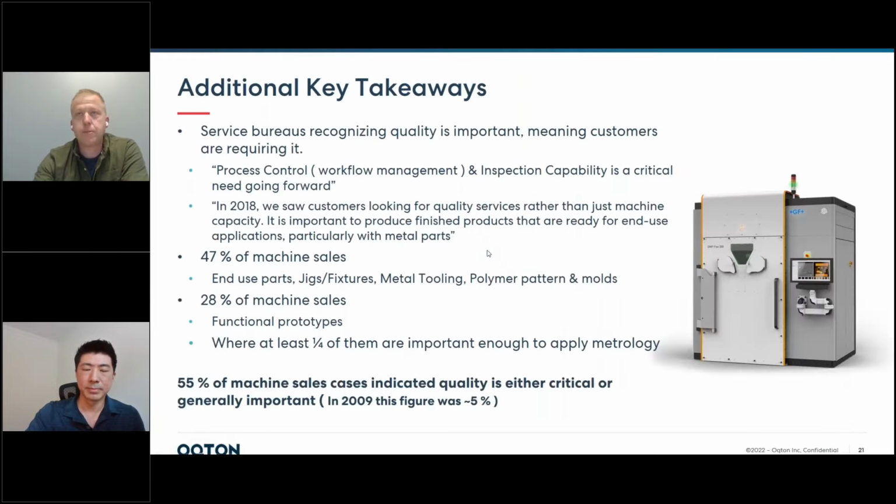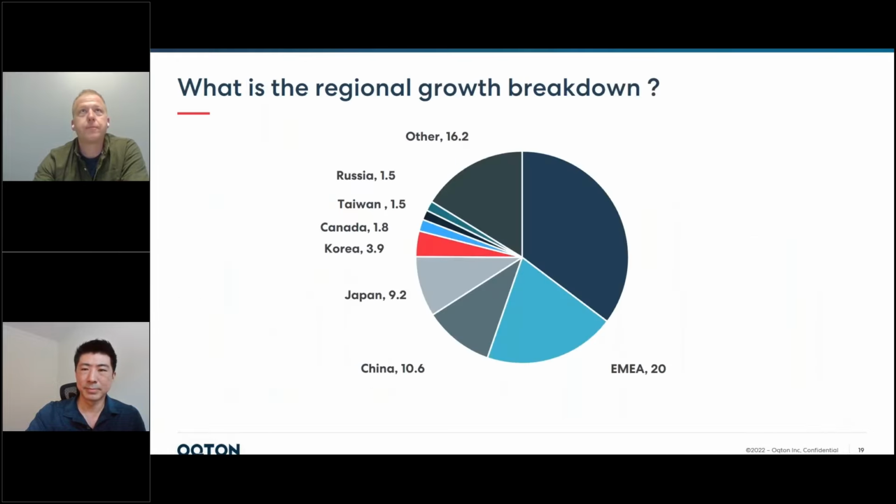Oh no, it's not showing me my country breakdown. There we go. If you look at the regional growth breakdown, it's not showing how I wanted to show it, but it's okay. Generally, you're seeing the Americas and EMEA leading the growth of additive manufacturing, with China, Japan and Korea trailing. So the Americas and EMEA, the European countries, are consuming the most additive equipment, with China, Japan and Korea trailing those.